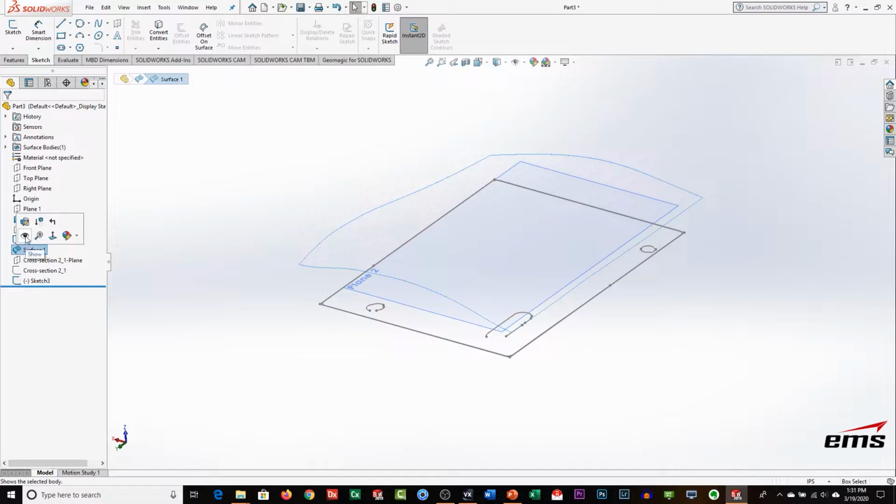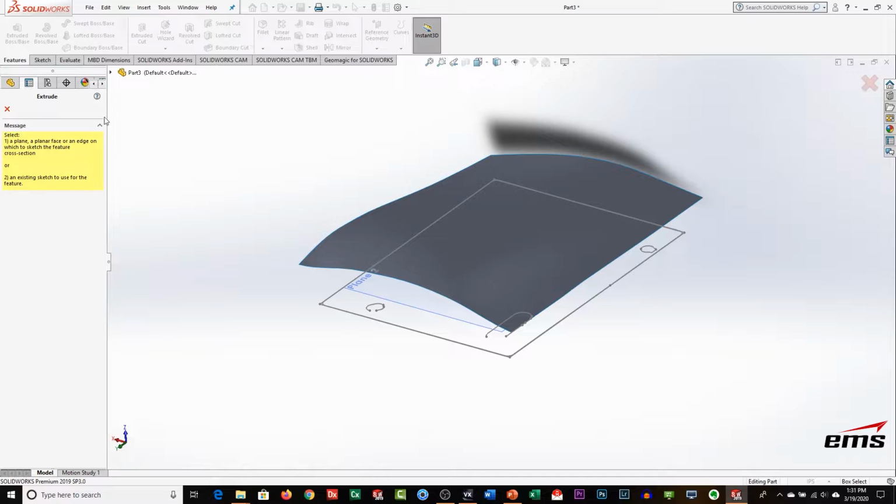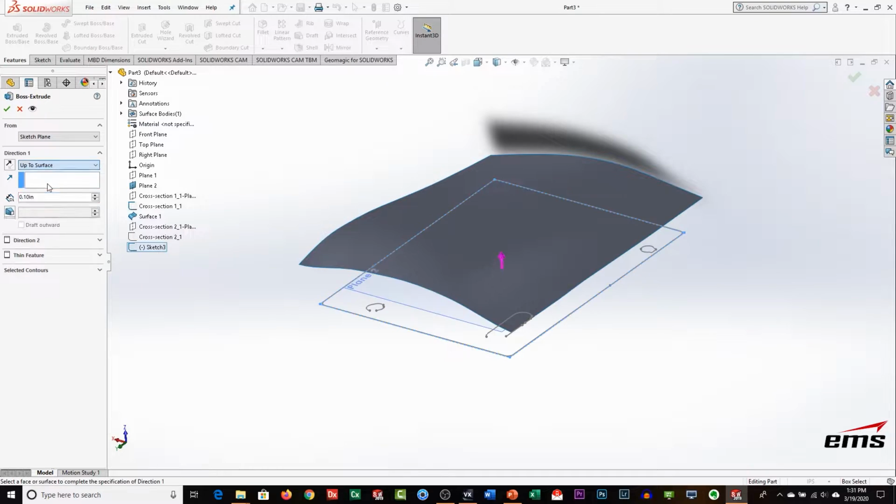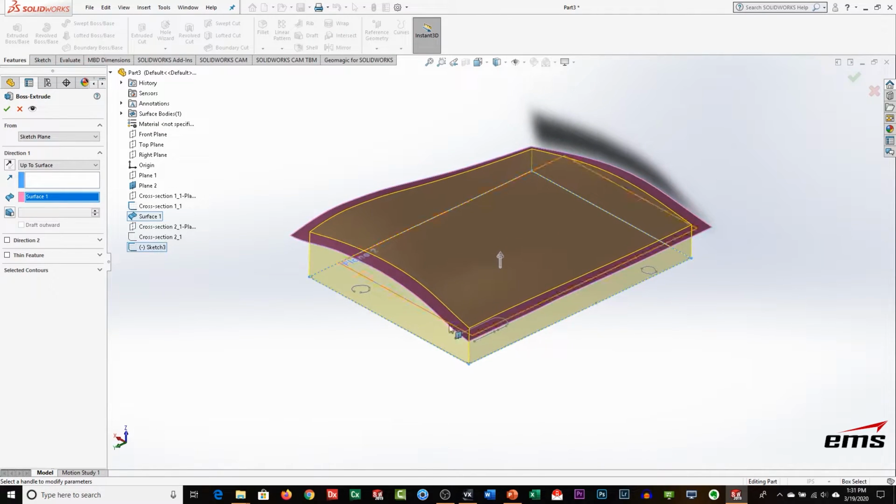And now we want to turn back on our surface, and we are going to go to features. And again, we're using all SolidWorks commands, and we are going to want to extrude, and it's going to be that new sketch we created. Now, we don't want to go blind. We could, but we know the top of the part has some real shape to it. That's why we extracted that surface, and now we can use that to automatically fit right to it.